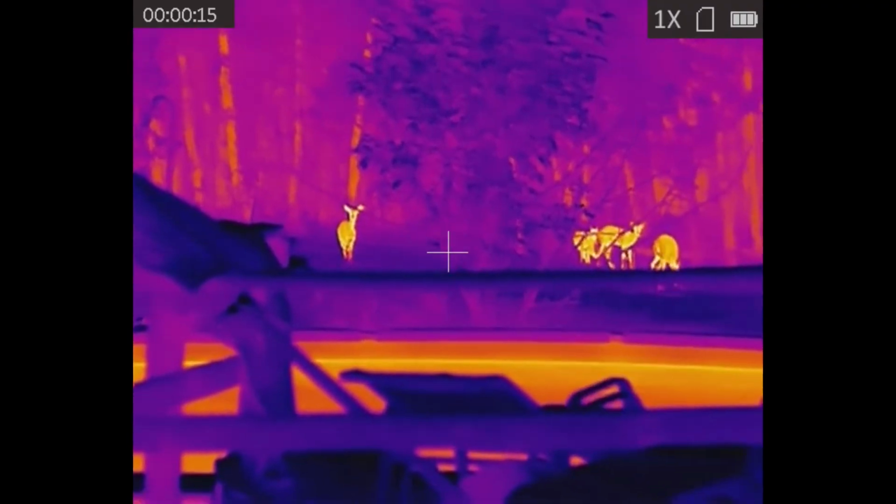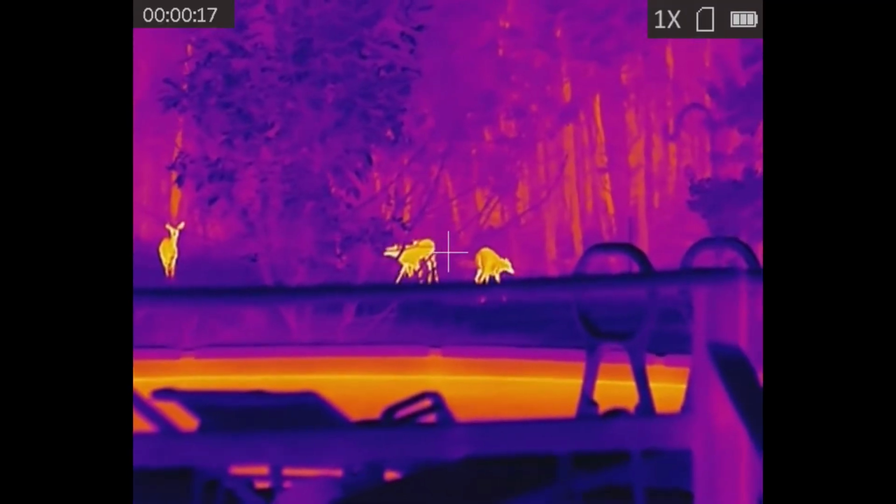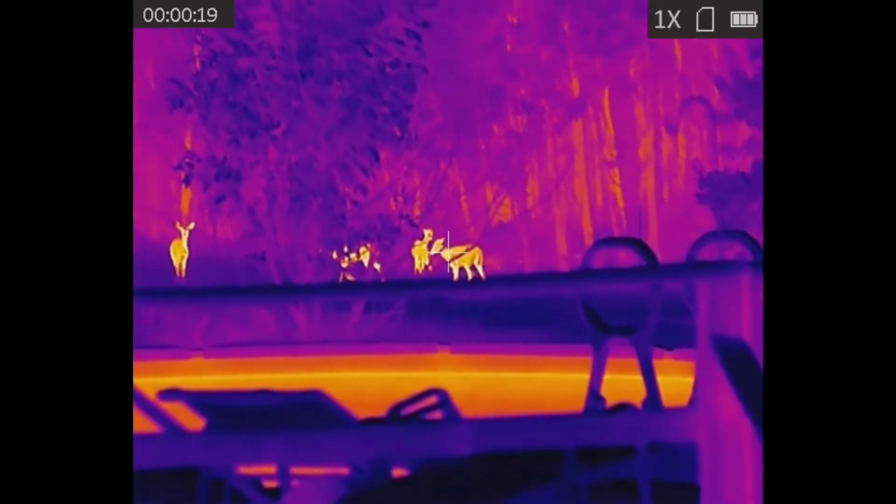What we have here is some video clips of a brand new thermal imaging riflescope that we picked up. It's the AGM Rattler TS35. You're looking at some deer that are about 35 to 40 yards on the other side of my swimming pool up against a tree line.